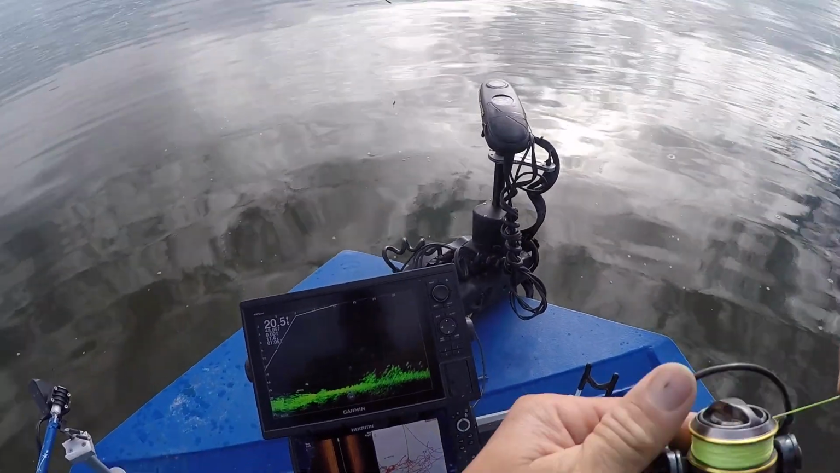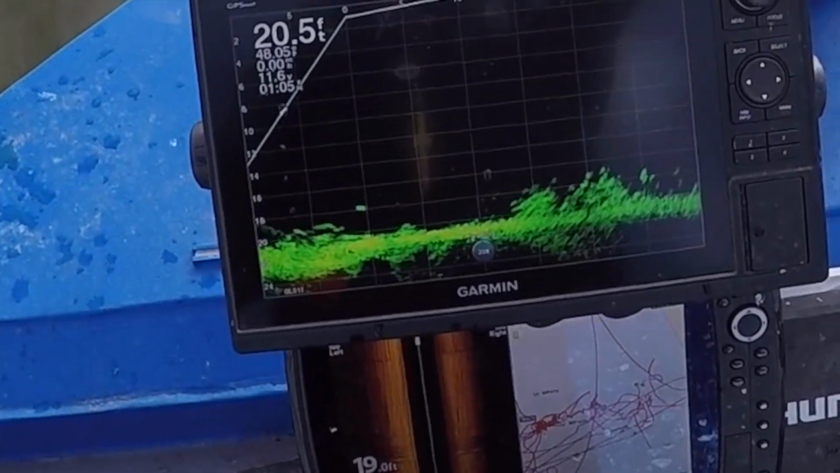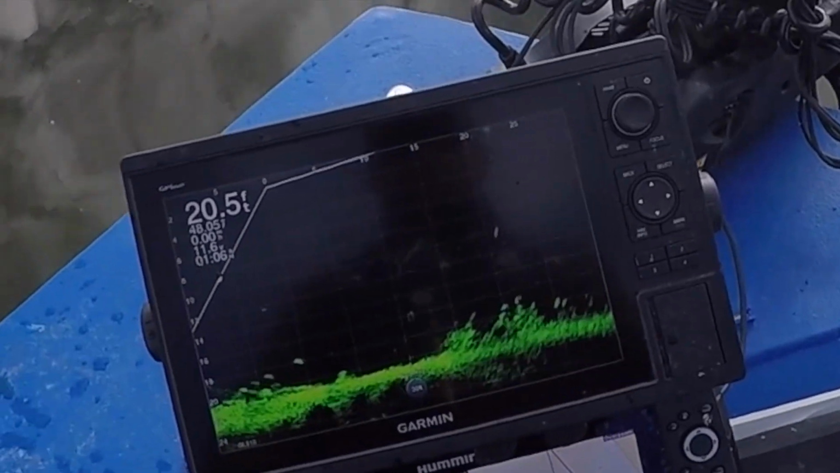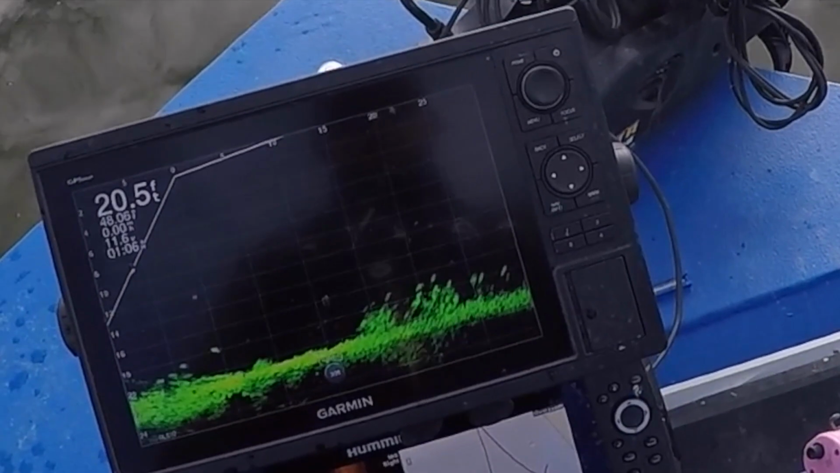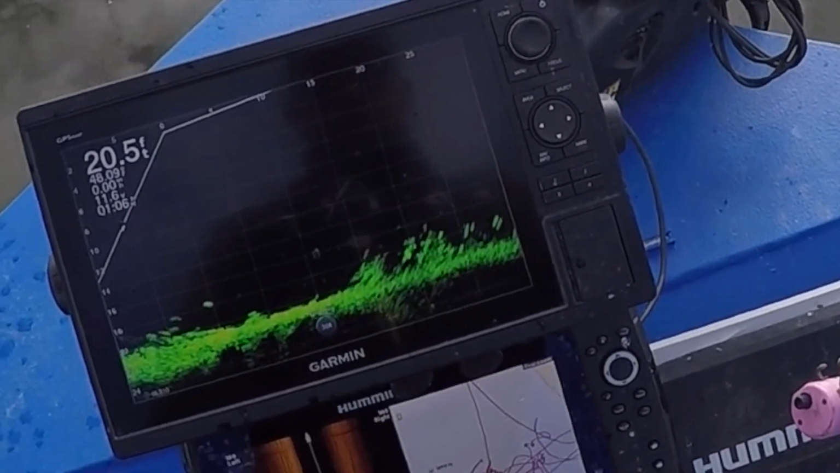All right, so there's a pretty good view there of what we're looking at. It's just stumps and root wads right on the edge of the channel there, and there's quite a few fish down in those. Not all of them are gonna bite, but we can hopefully pick out a couple good ones here.